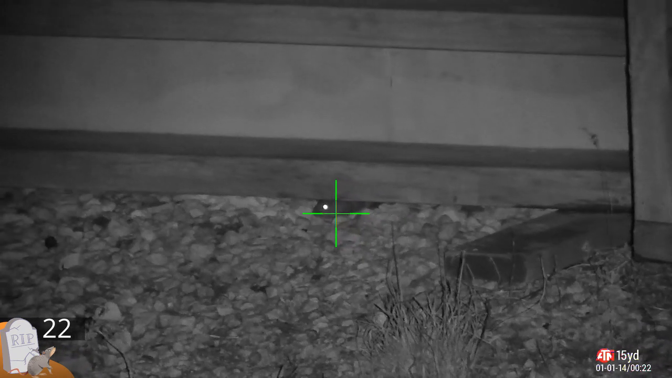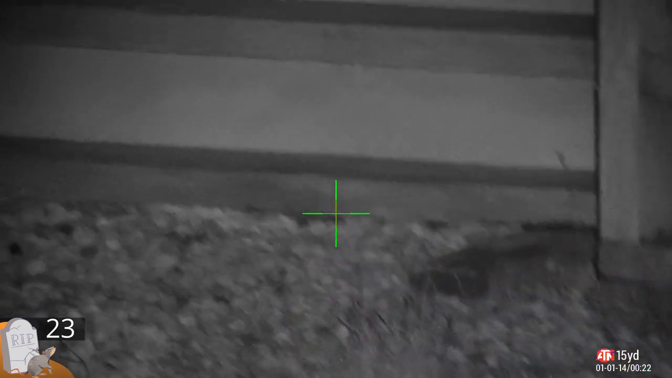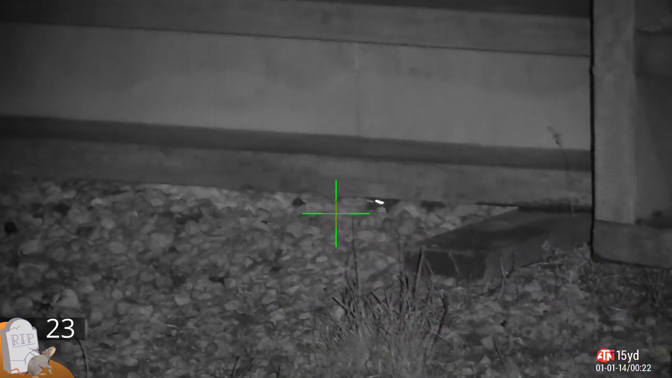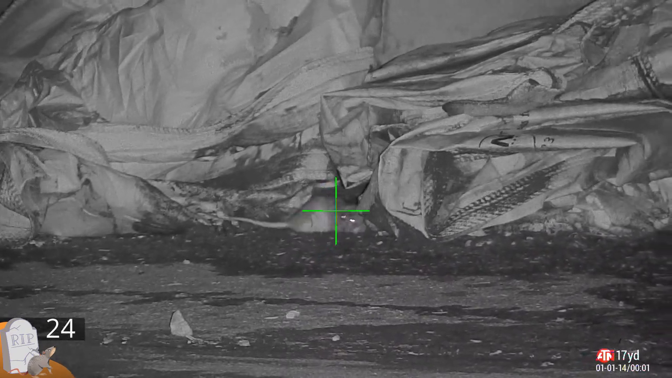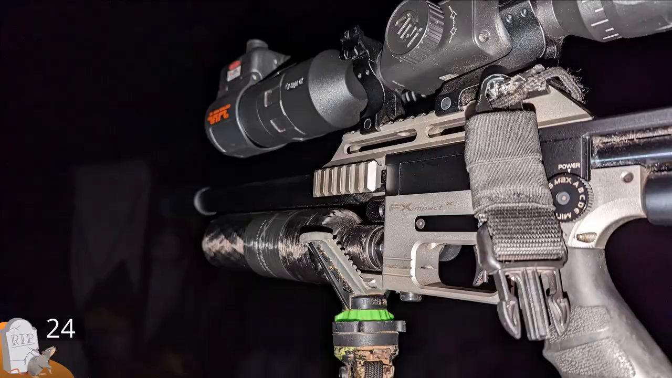Again, this machinery or this planking, I'm not sure what it is, wasn't there last time I was up. Hasn't taken them long to get under there and get established. You can move stuff around quite easily, but they will quickly re-establish a nest there. With smaller rats like this, they've got a small head, but they've got a decent sized high body area. So, high body shot it is. He looks at me with disgust and goes off and dies under there. Now it's just a waiting game.